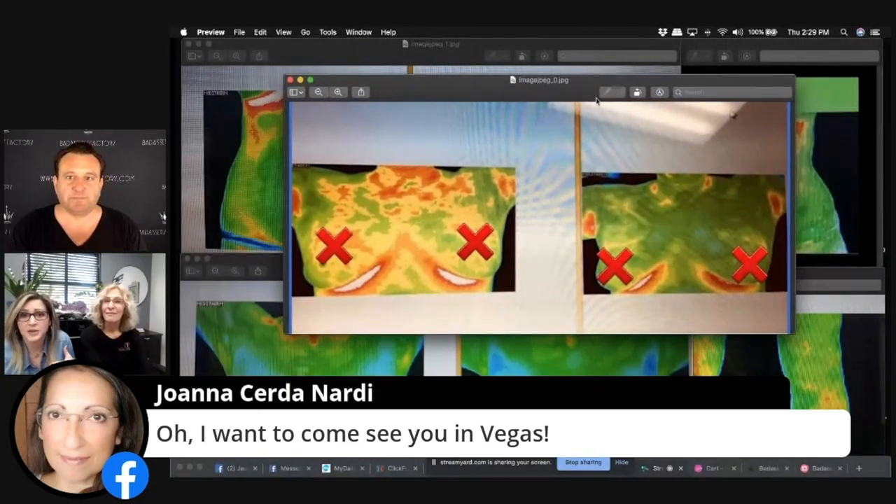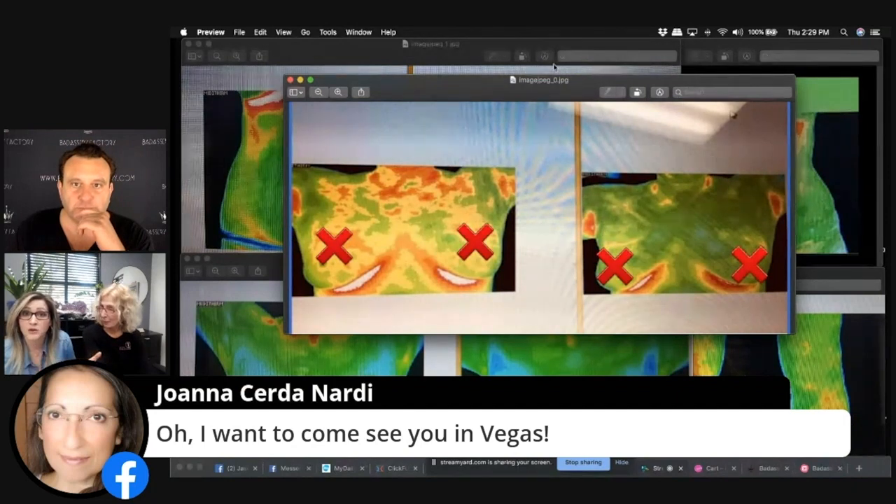Do you want me to put up a picture of one of the tests? Is this a good time for that? Sure, so people can see the difference. Great, and then you talk about it and explain it. So here we go. I'll talk about the difference between thermography and other imaging.